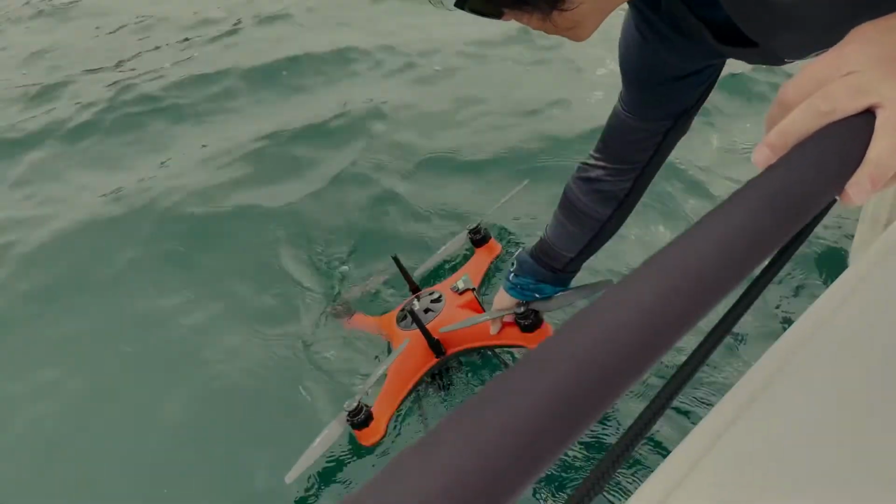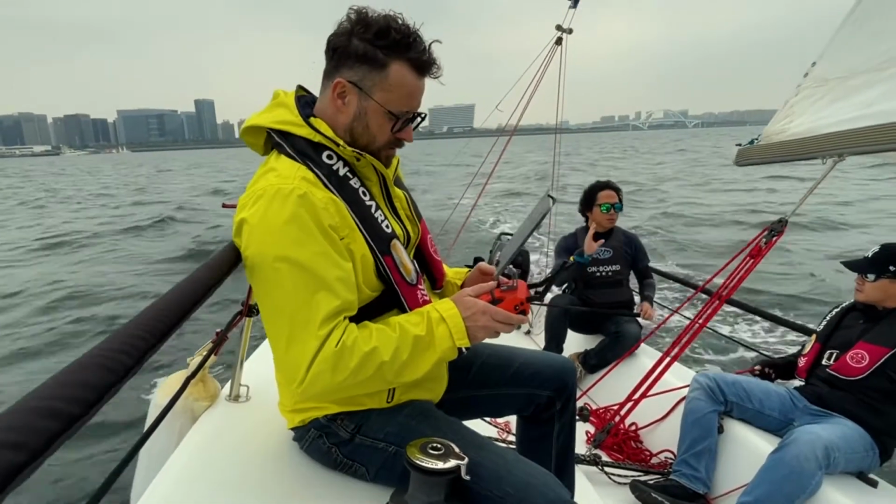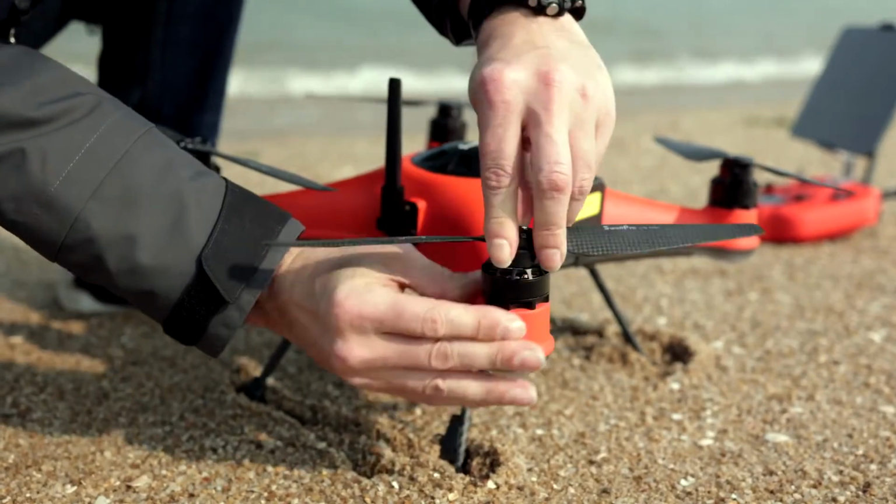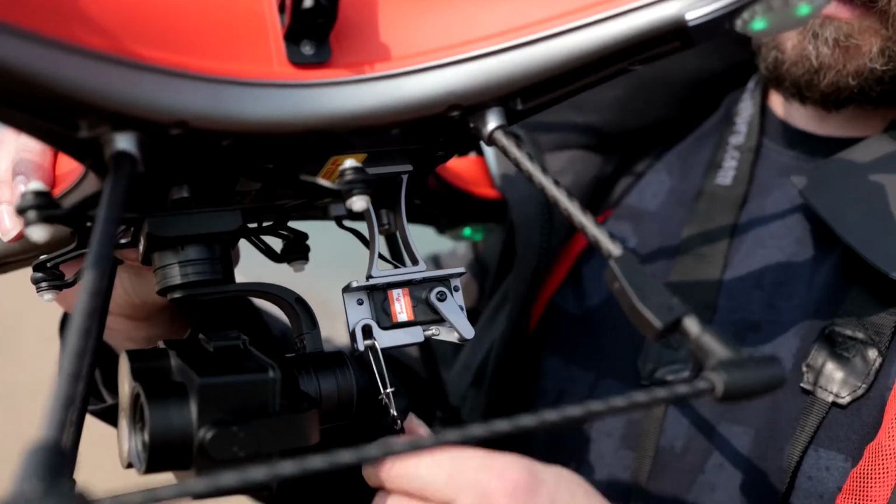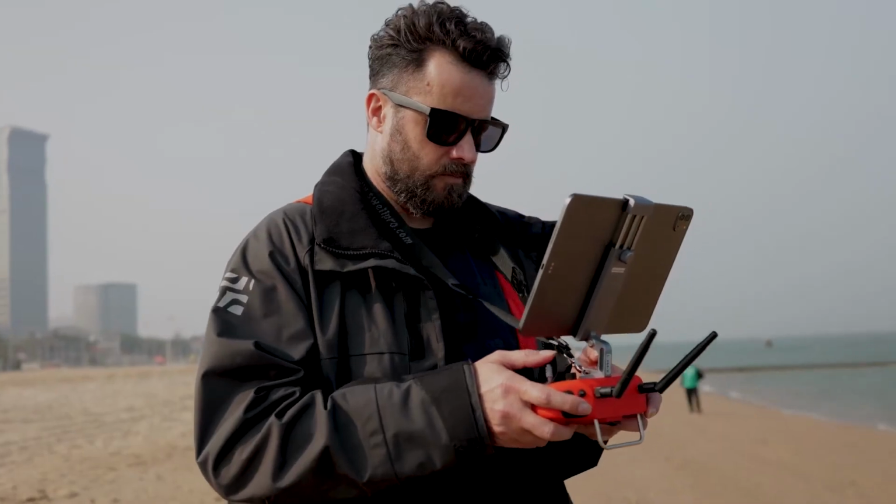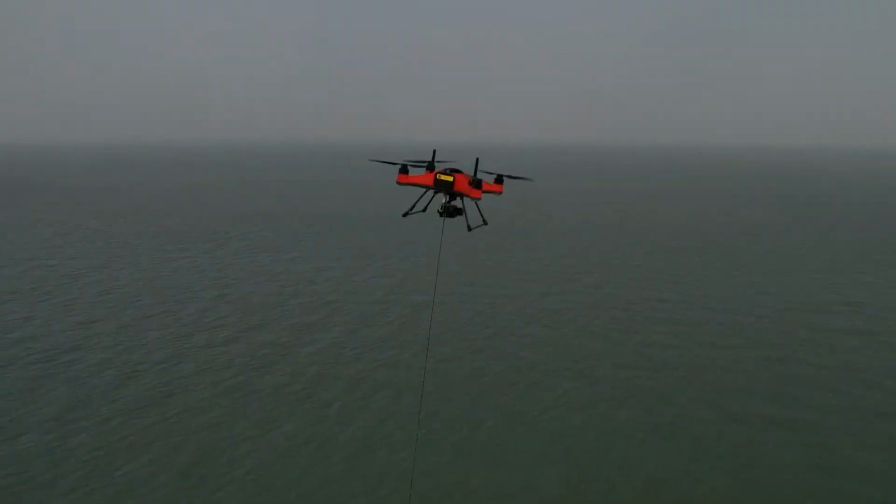GC3T is completely waterproof, just like the Splash Drone 4, which means they could help Coast Guards find lost people on the ocean. In addition to searching, the rescue team could use the payload release mechanism on the Splash Drone 4 to drop floatable safety equipment to the victim, buying more time before they arrive.